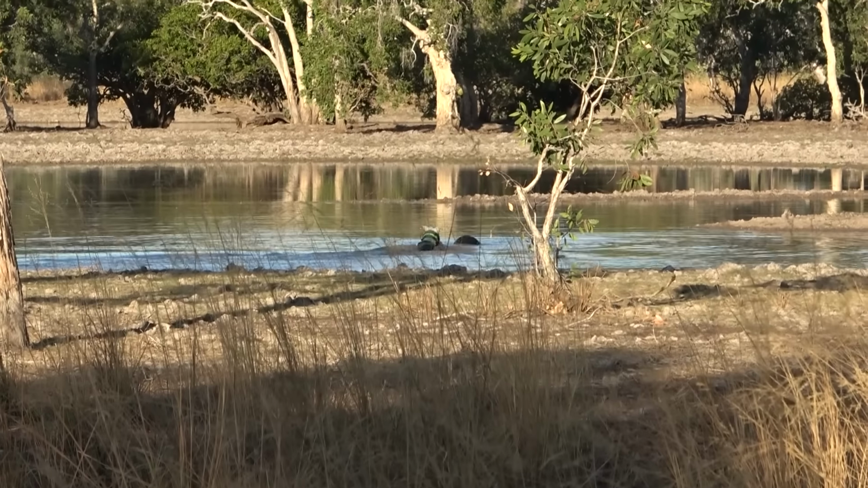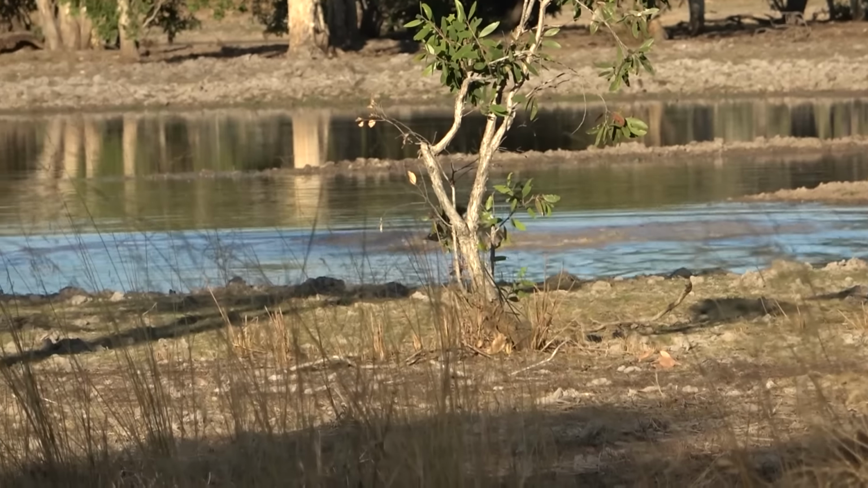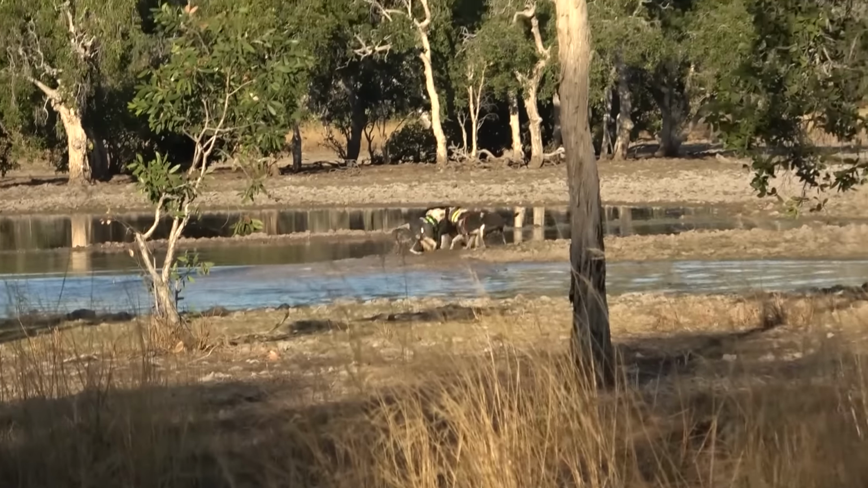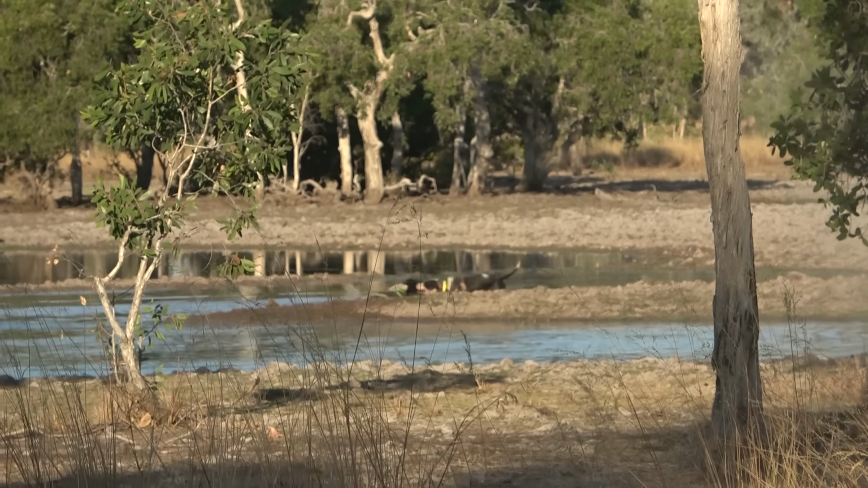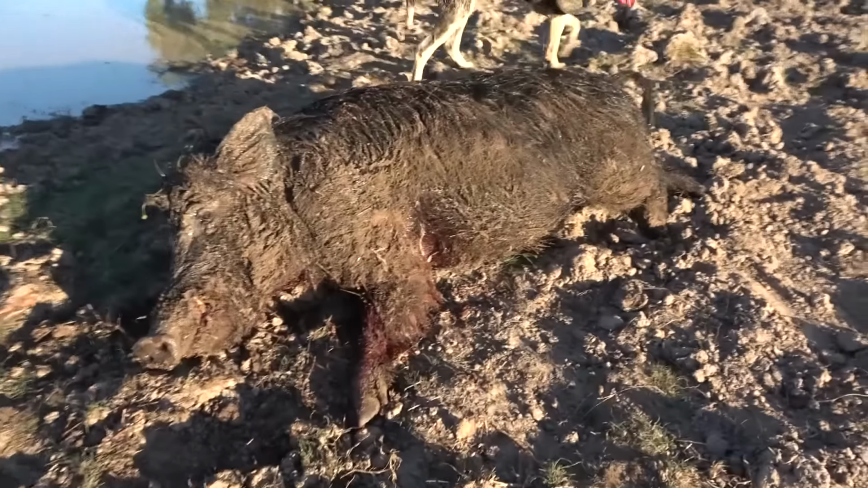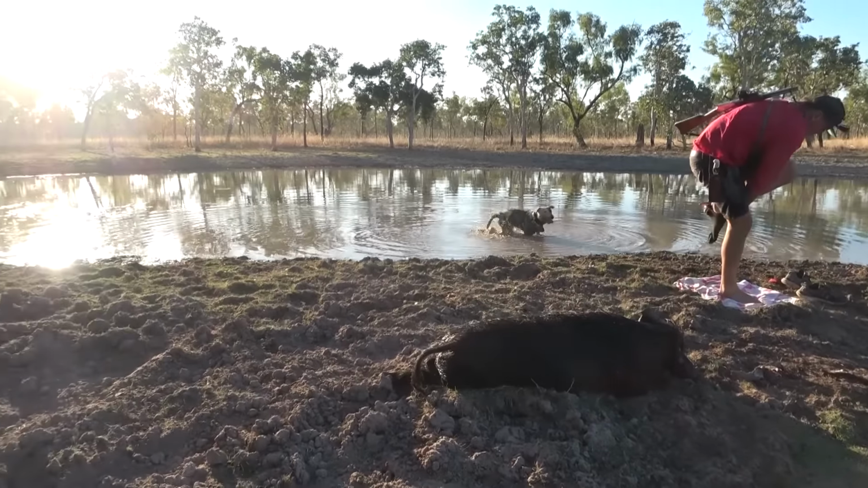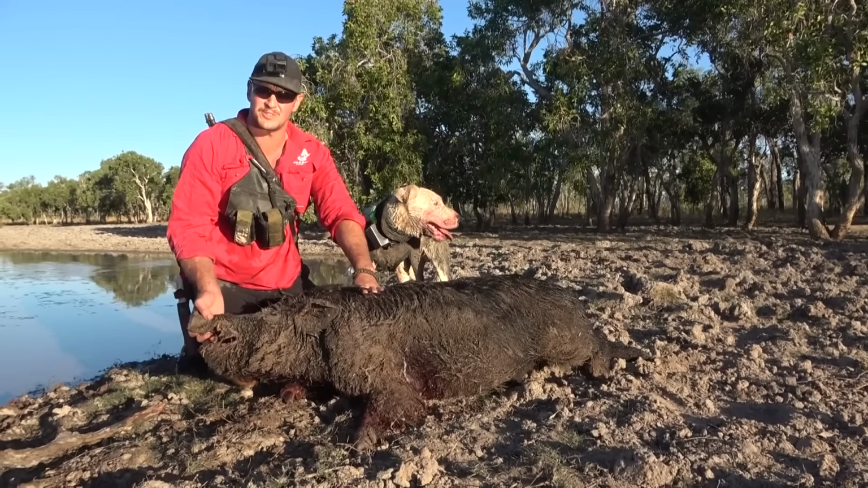Gruber spotted the boar first and headed into the water after it, and Rocco wasn't far behind. I quickly floated over, kicked my shoes off, and gave the dogs a hand. First boar for the trip. He's a nice solid nugget.